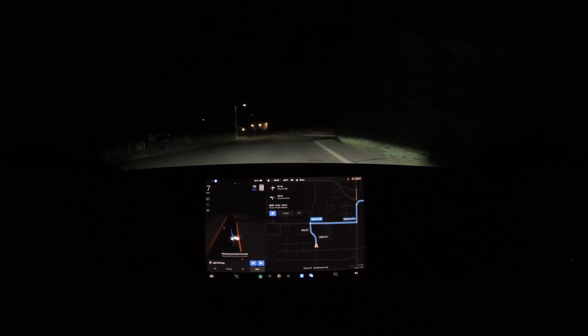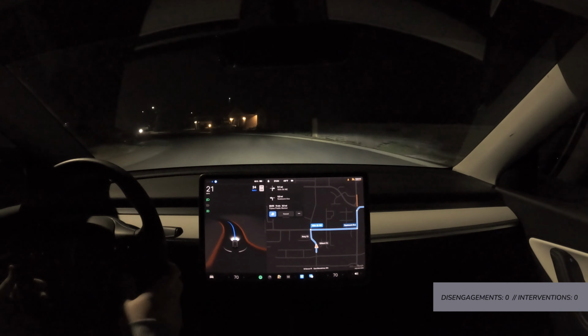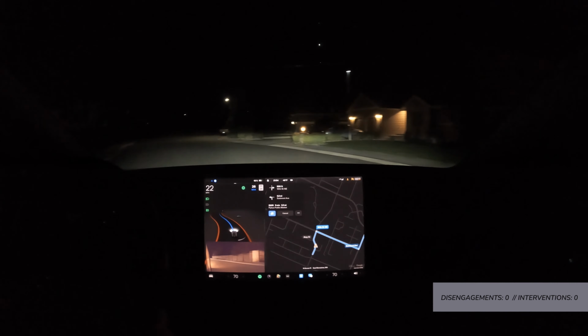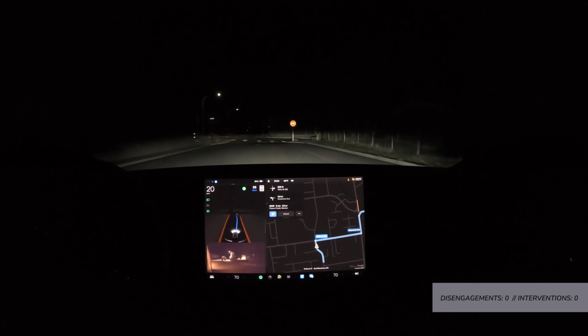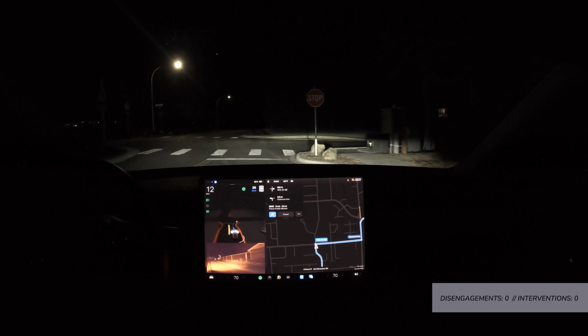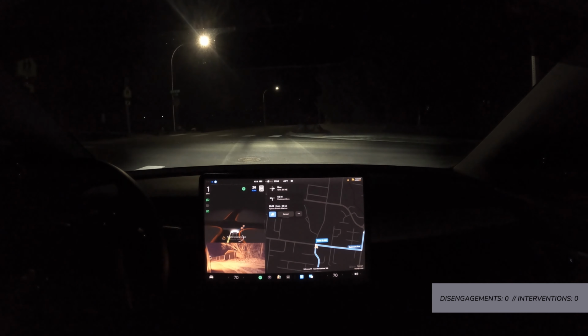All right. Bump it on up. So FSD is okay. A strange turn signal there, not needed. FSD has been pretty dang good for me at night around here. Okay, we're a little bit close to this curb. Okay, it did turn, which is good.